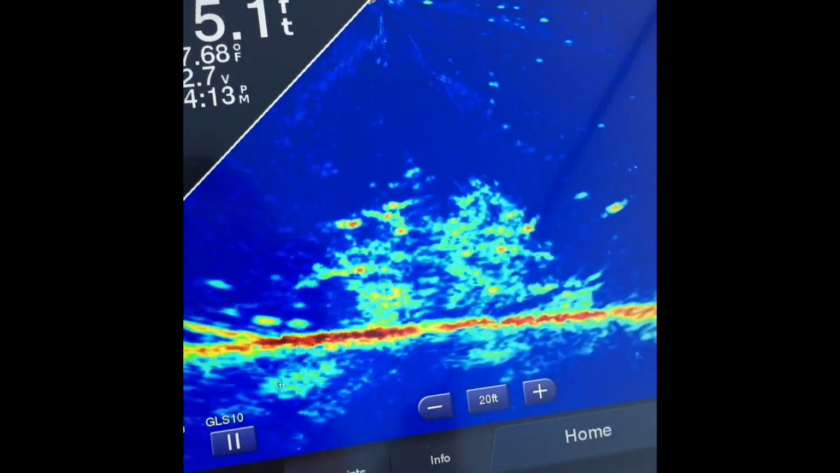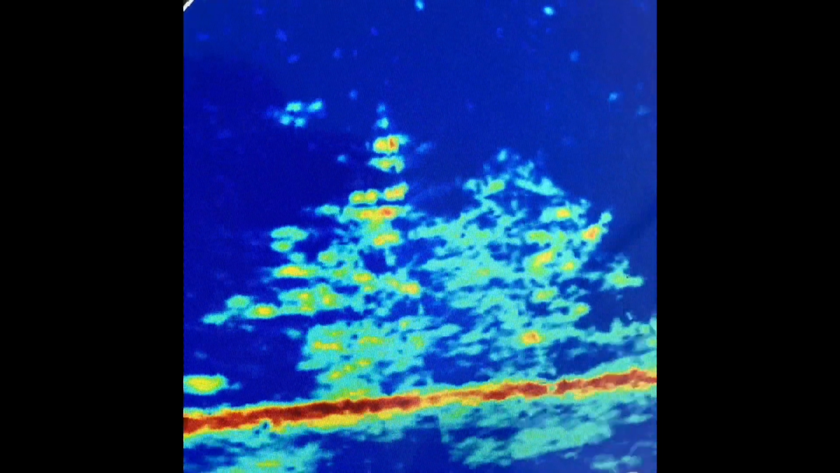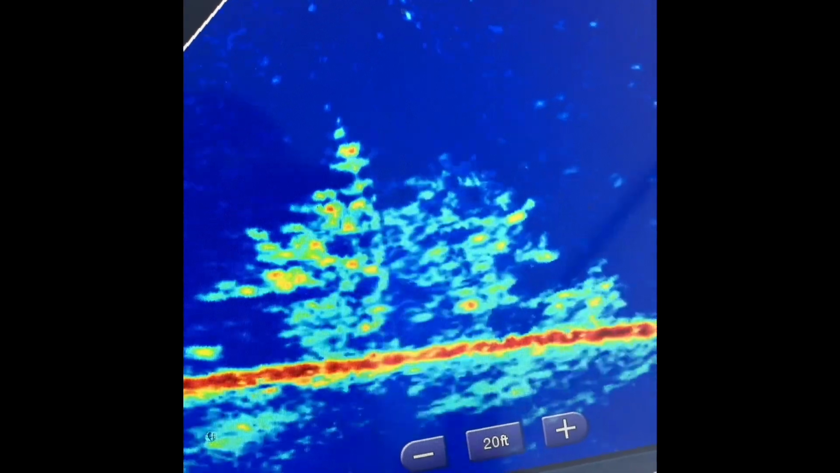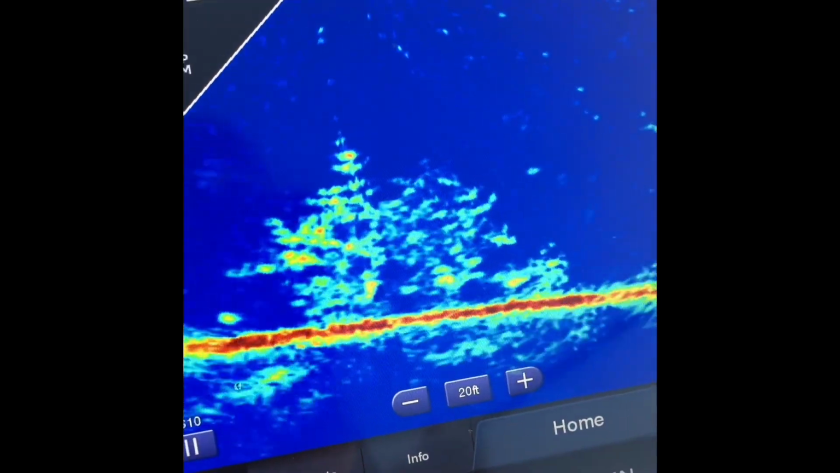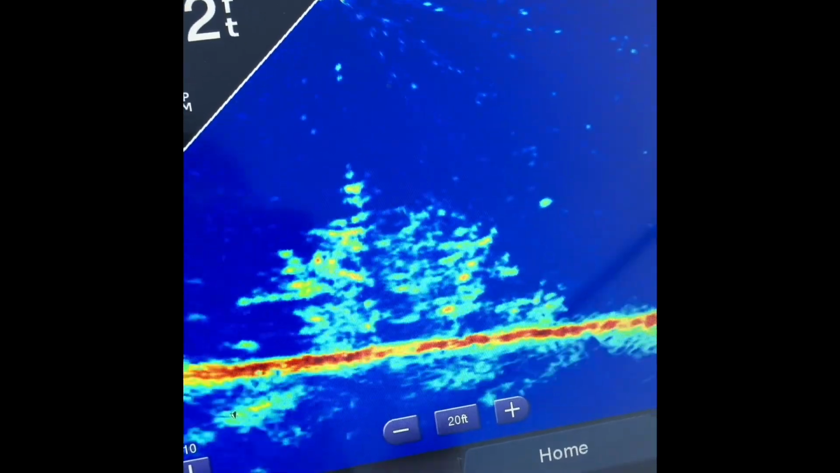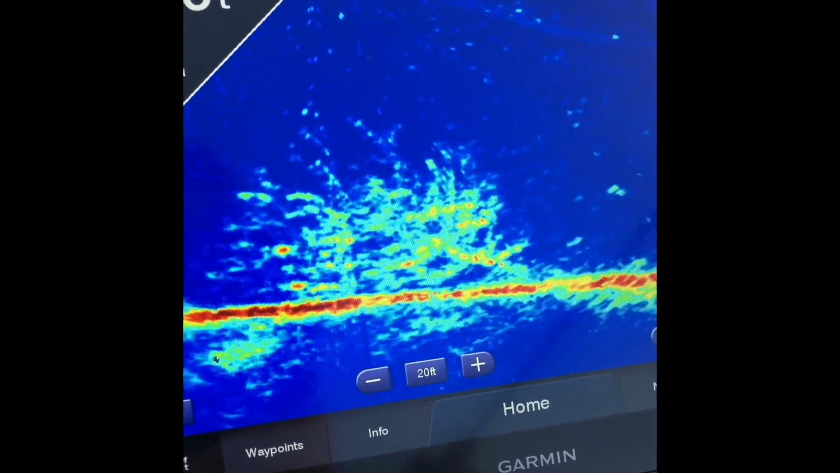There's one swimming around there, took off. See the trolling motor's moving around. Brush pile still there. Can't get him to bite.